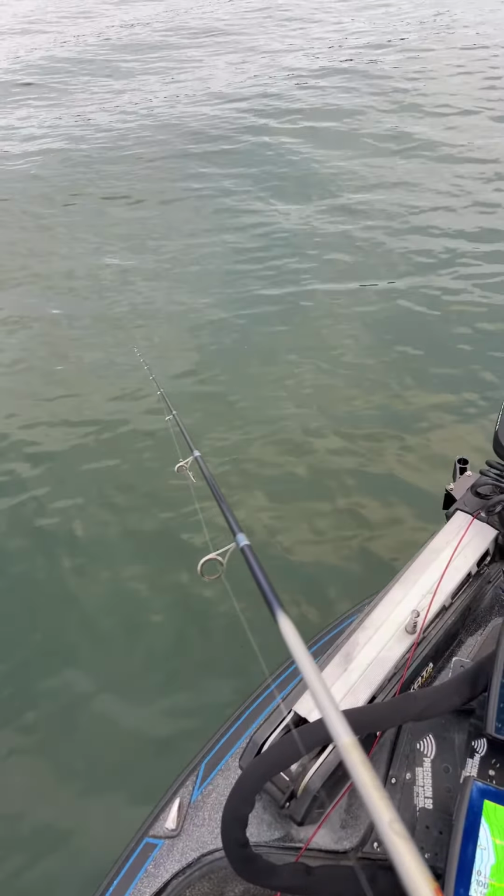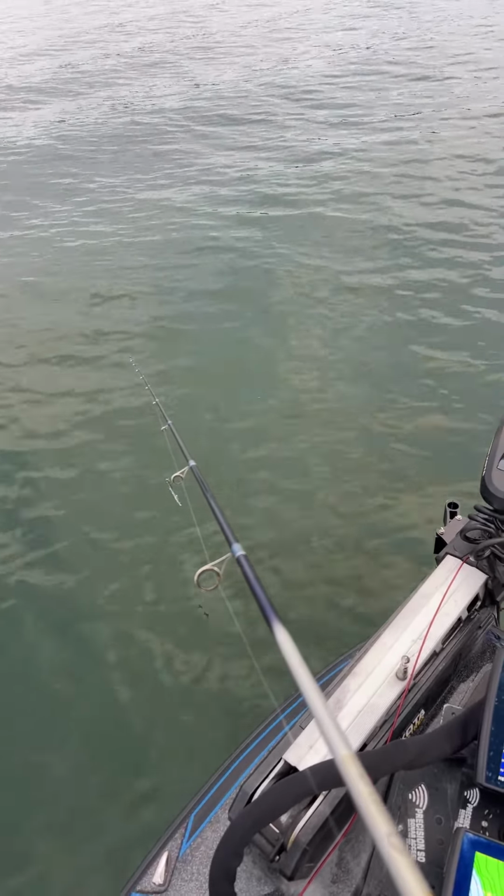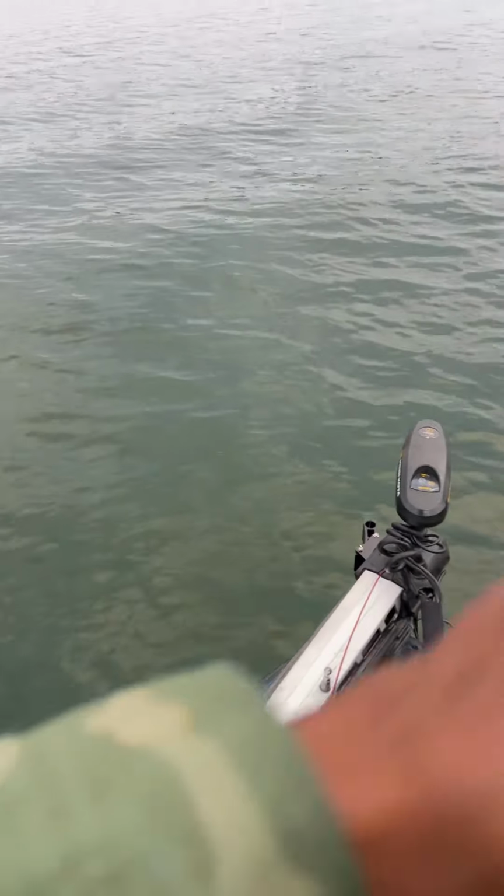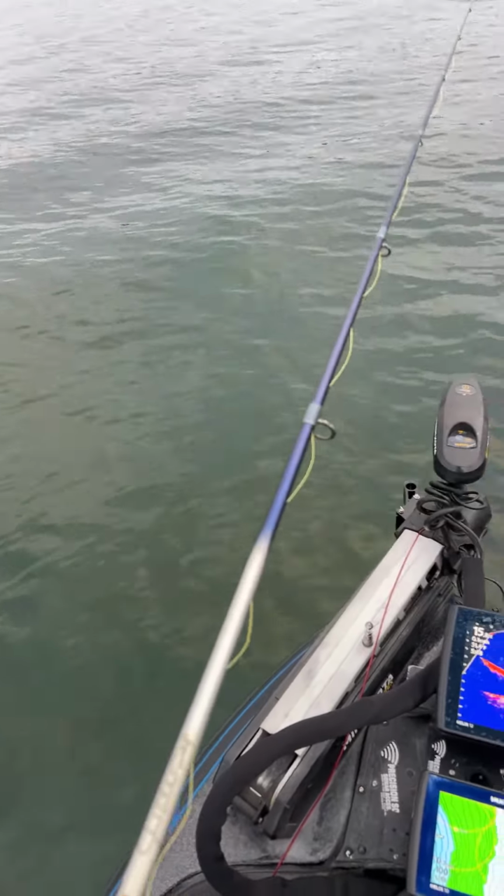All right, yeah, so it looks like those fish are relating to the bottom. So let's make a little cast out here and see if they're relating to the bottom or if they're just tricking me. All right, there we go. We got a good little cast in.